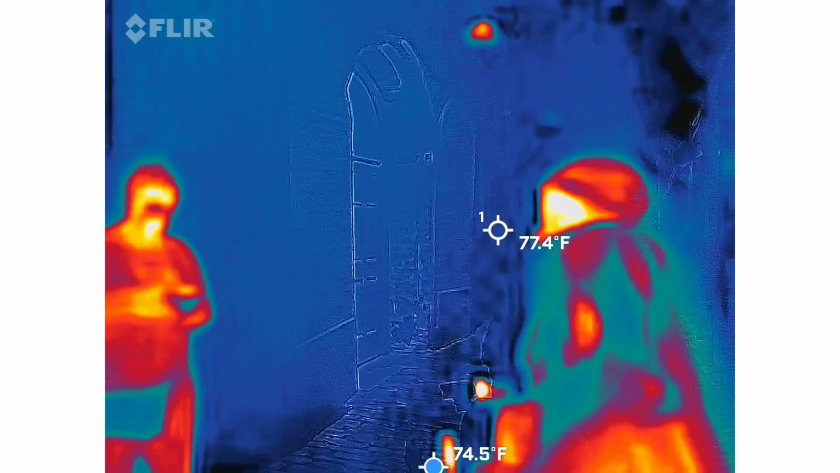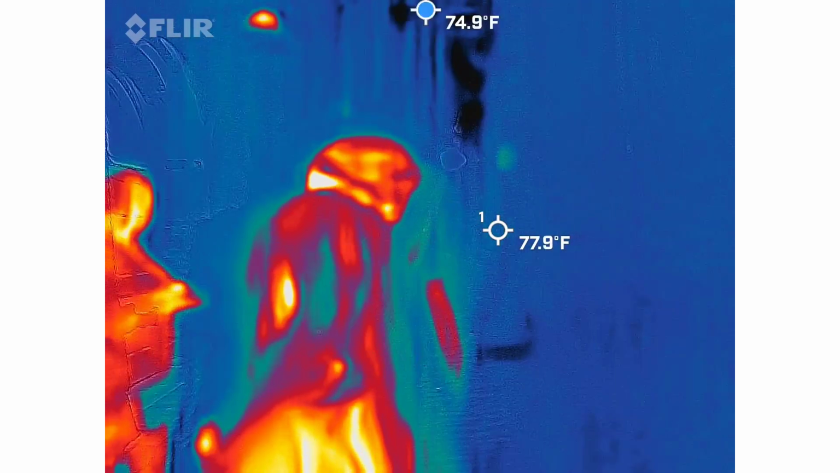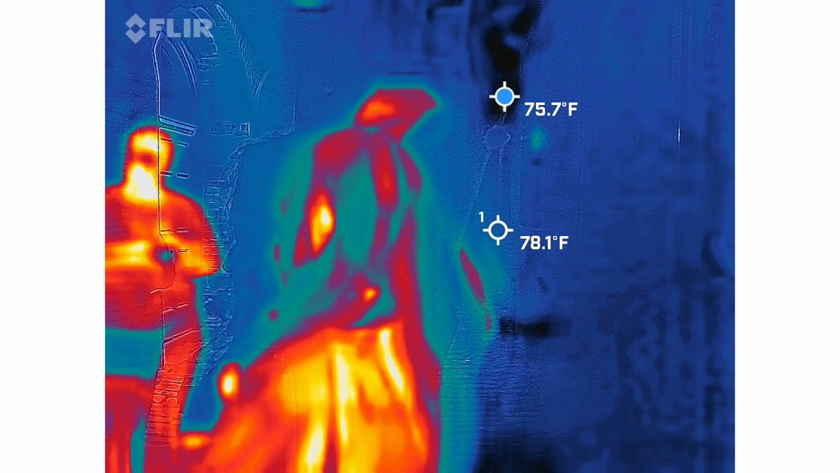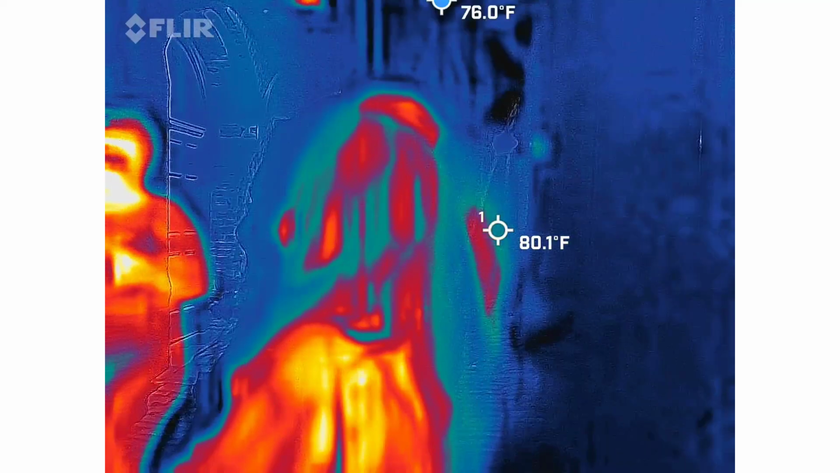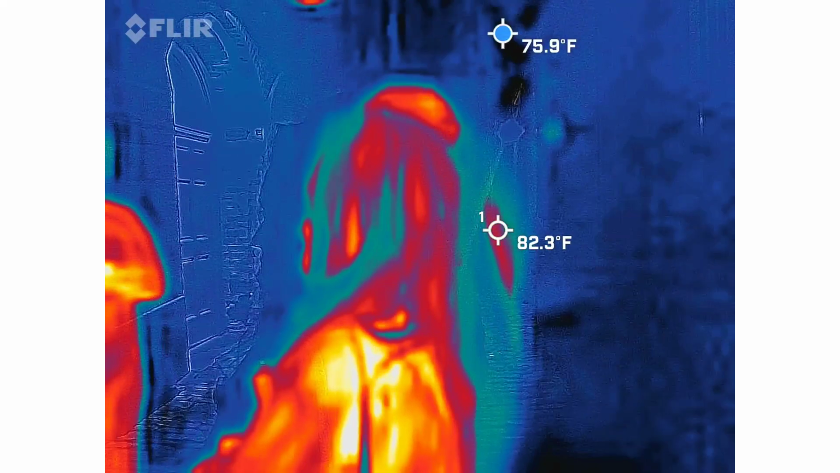But the next space we're going to go to is another alley, but I can't take you all the way through it like what we're doing now. The reason why is because I've been kicked out of it. You guys are holding all my blinky lights and noisemakers and all of that kind of stuff, and it is considered residential on the one half.